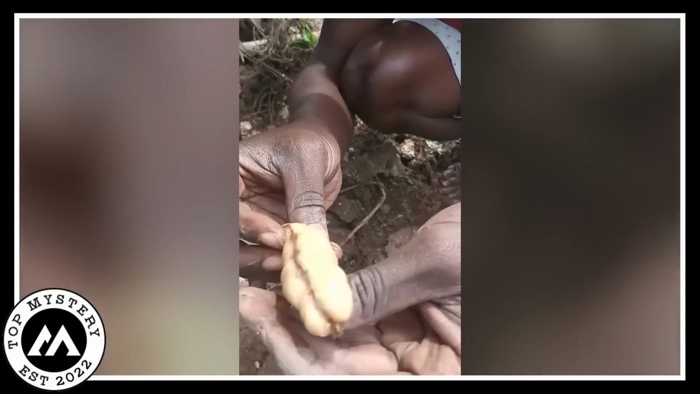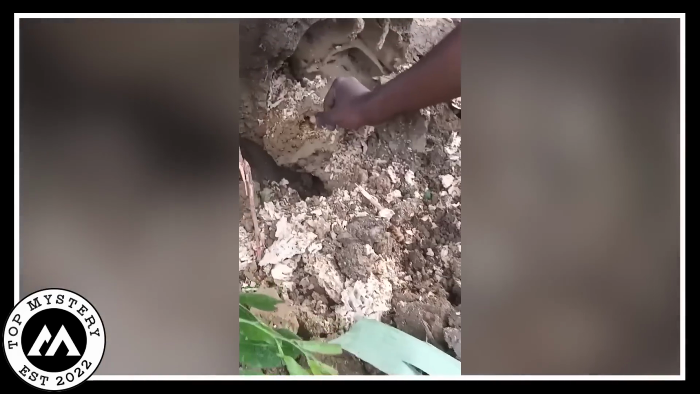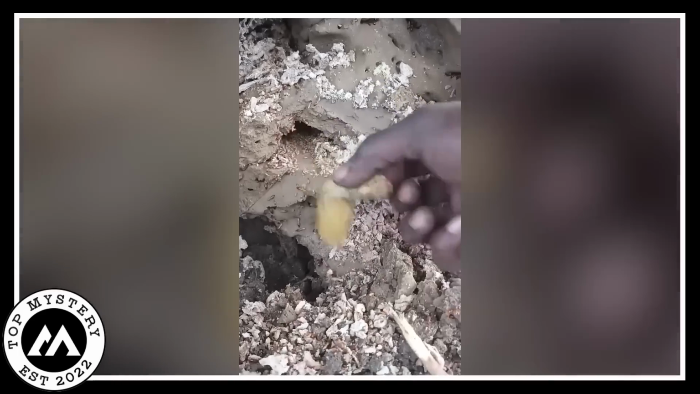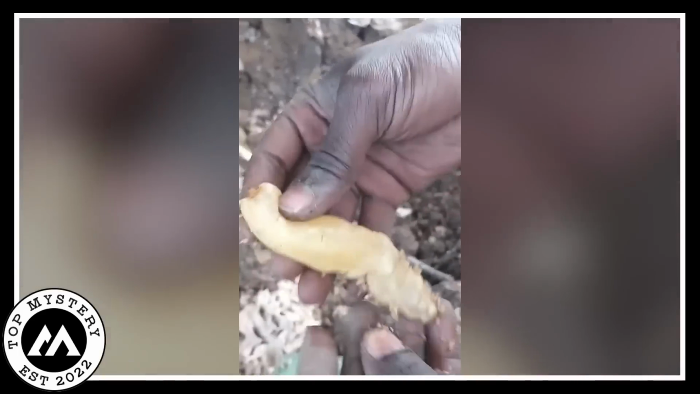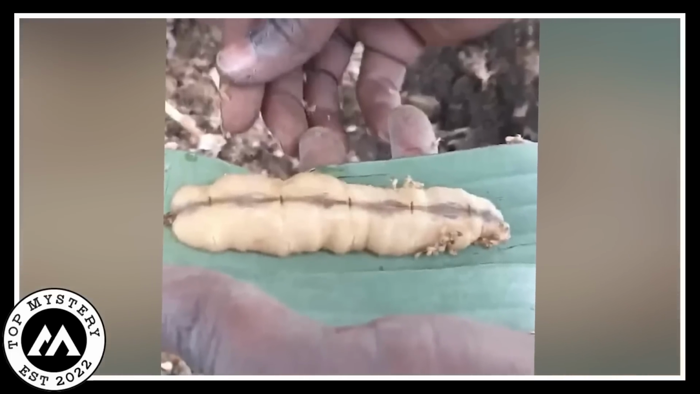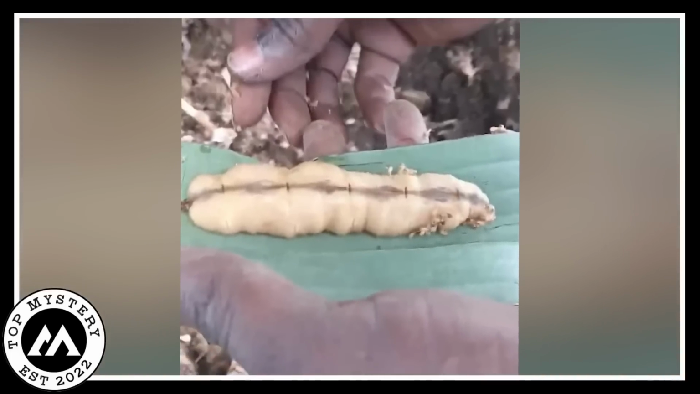Queen termite, whoa! It's like a backstage pass to the insect world. Now, this guy, he's on a mission. He delicately whisked the queen out of her underground palace, giving us a sneak peek into termite society. Surrounded by leaves and nature's vibes, it's almost like he's conducting a termite ceremony or something.